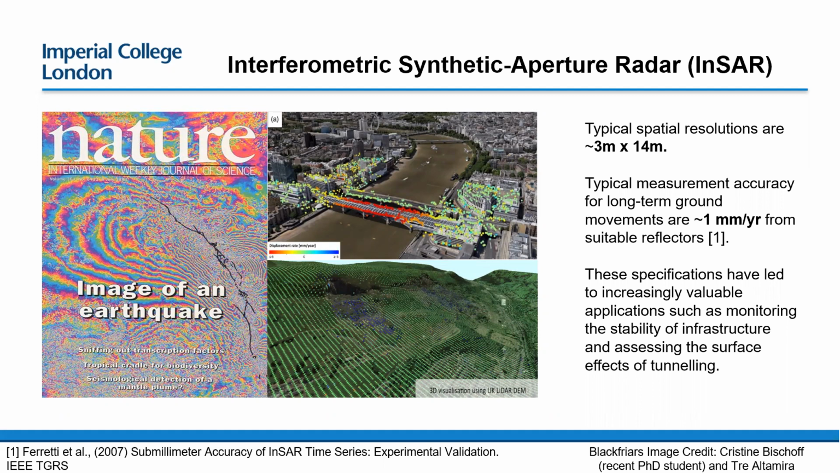The typical spatial resolutions, in terms of the separation of points that you measure, will be about 3 meters by 14 meters, something like that for Sentinel-1. You'll get a bit of variation depending on where exactly in the world you're looking from and where the satellite is at one time, but those are typical. You can get high resolution data from different satellites, but normally they're commercial, and there's normally an extra cost involved if you want to get high resolution data.